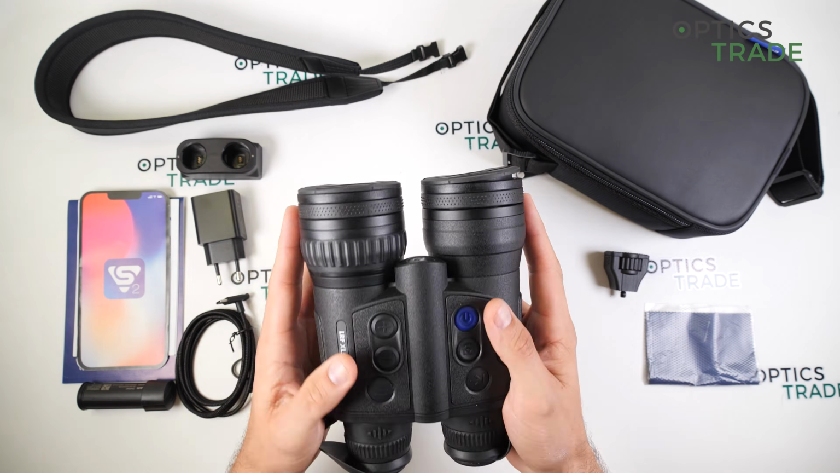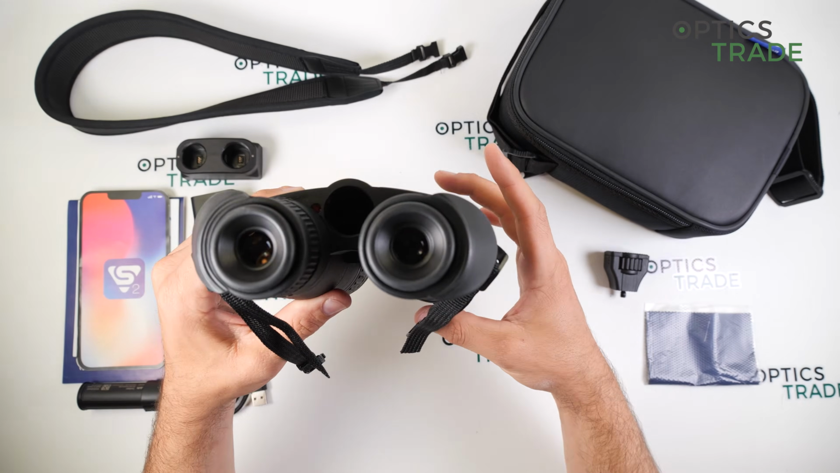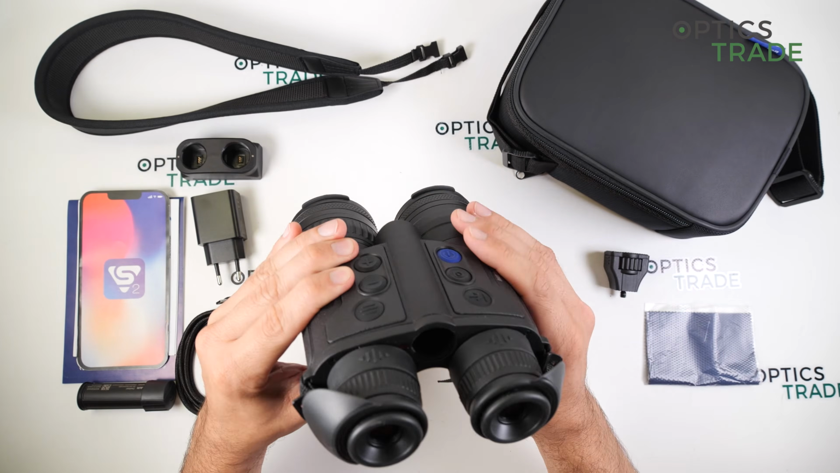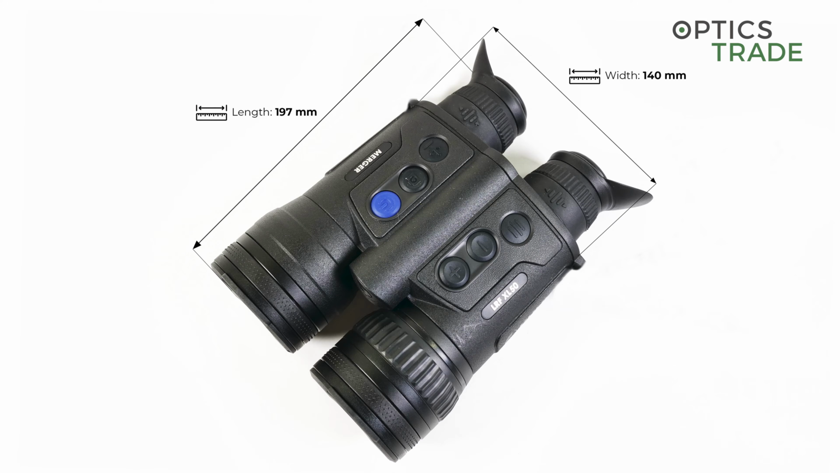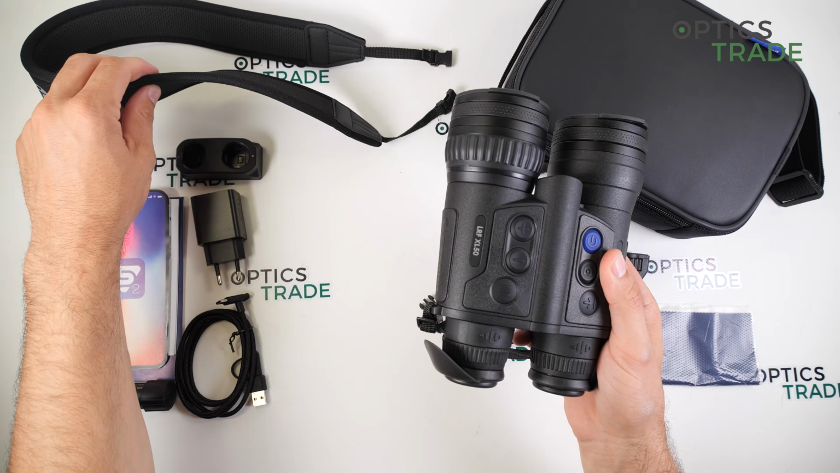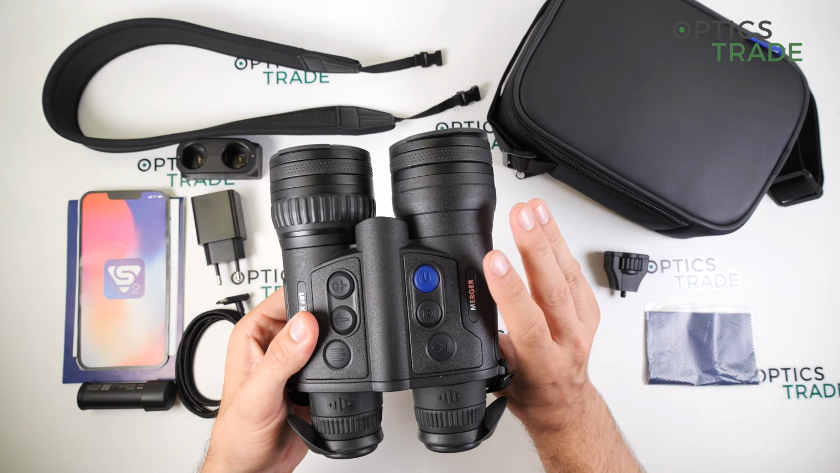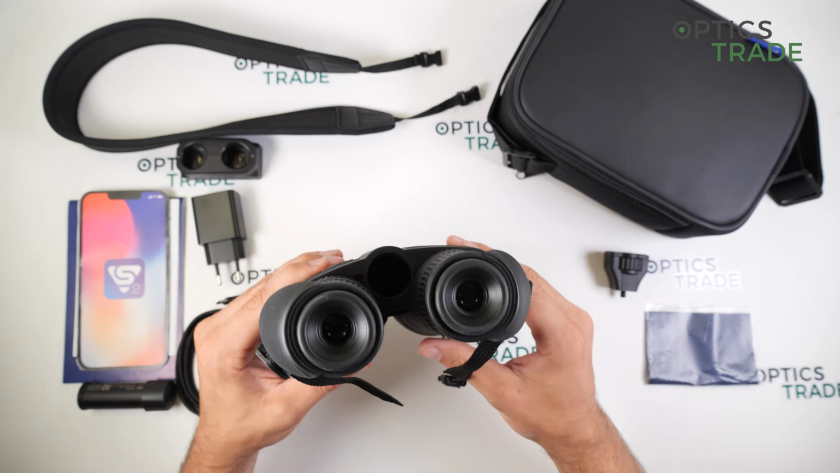It is 140 millimeters wide and 72 millimeters high. The weight of the Merger is 950 grams with batteries included, but without the strap. If you calculate the strap in, which is included in the box, then you're approximately at 1 kilogram for the device.